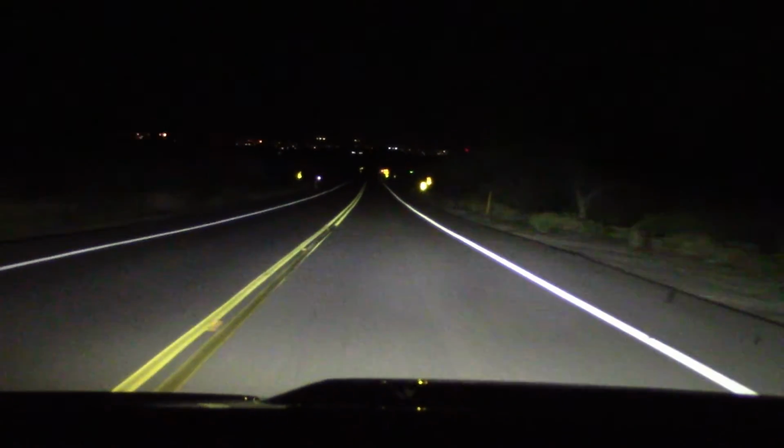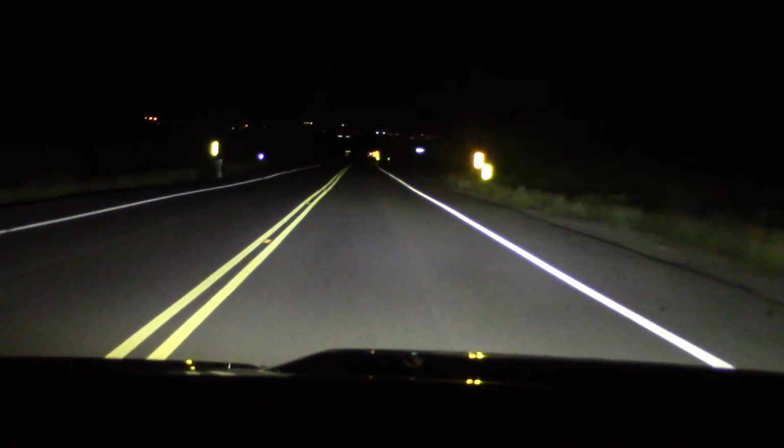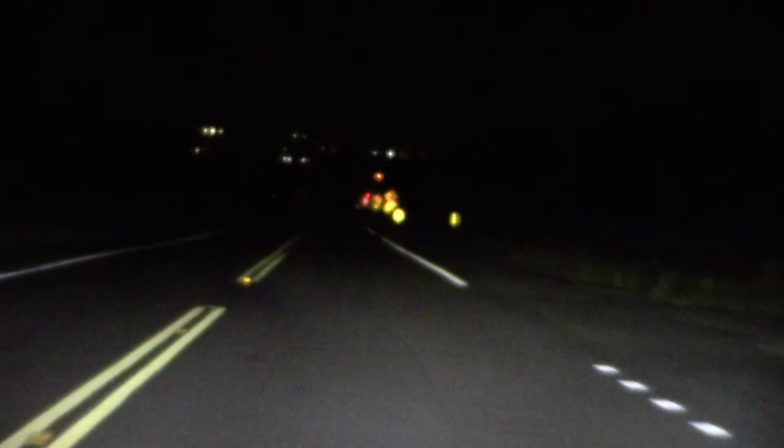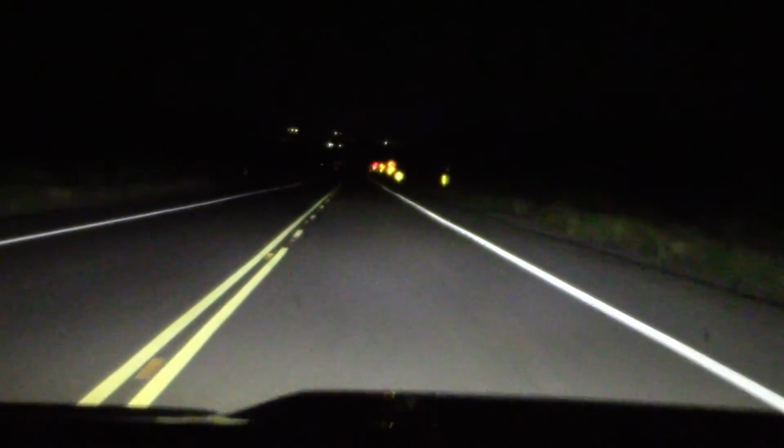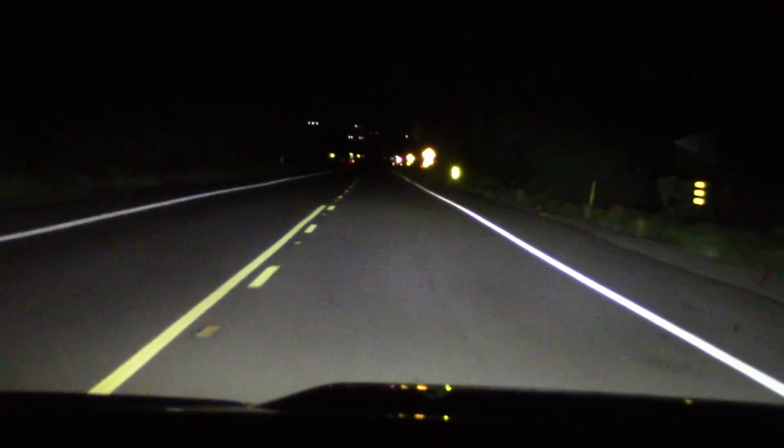Ooh, almost hit an owl out there. Don't want to do that. Got the high beams on, low beams. Even though there's a lot of cutoff, I can still see the signs. And that's going to conclude our night drive.